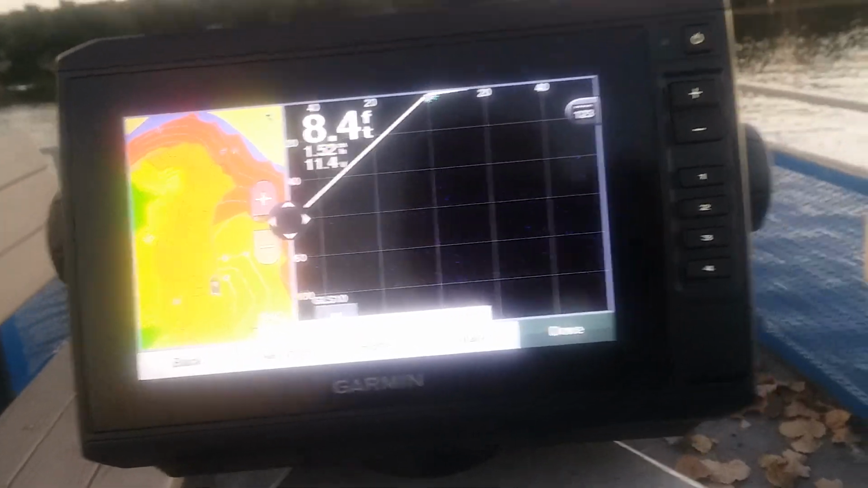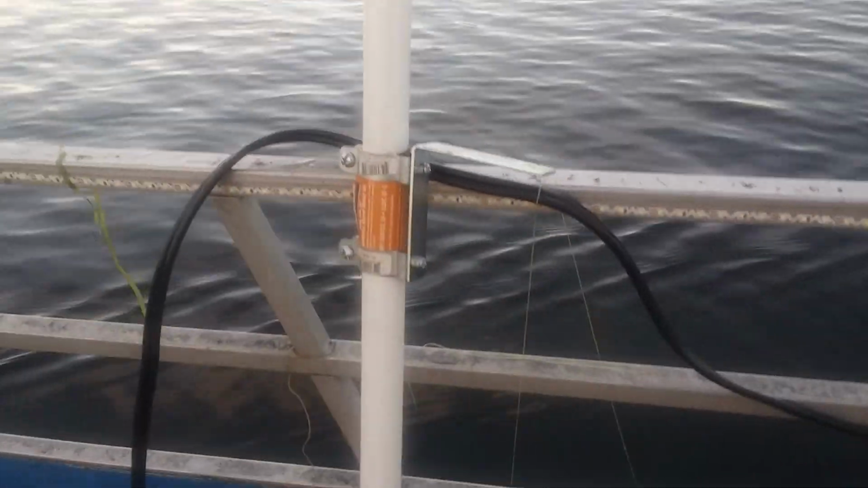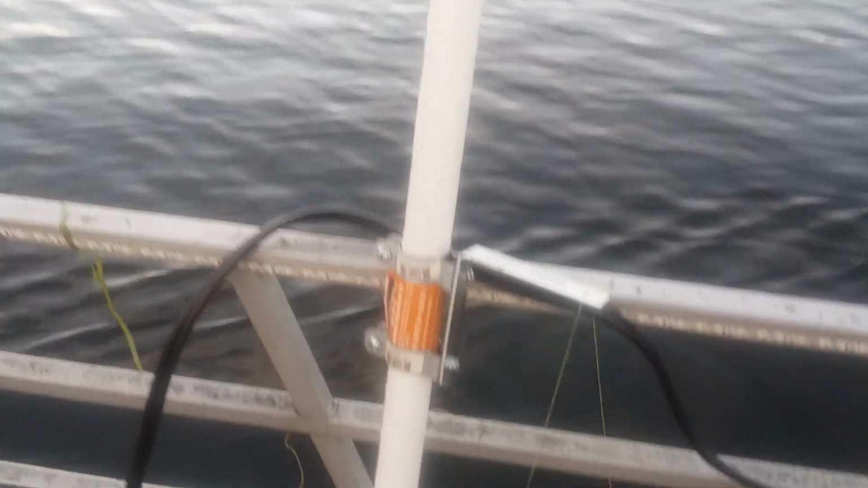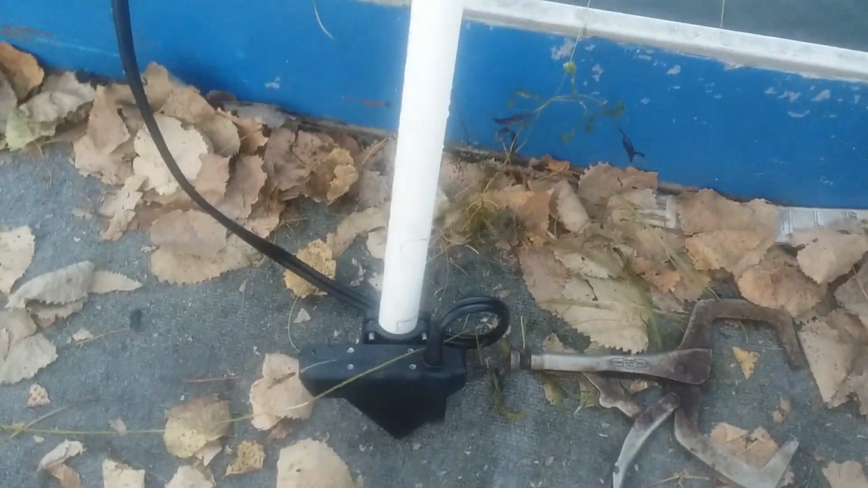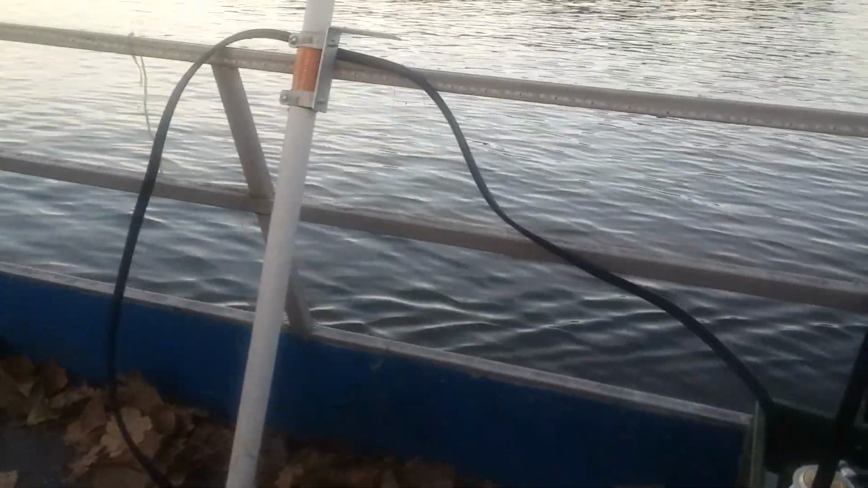Mine has to be portable. I have all my electronics mounted to the back of my cart that I carry all my fishing gear on. And then I've made a 1-inch PVC pipe to mount on the side of my boat, and it just takes one little C-clamp to mount it up to the side of my boat, and then I can be fishing in a matter of moments.